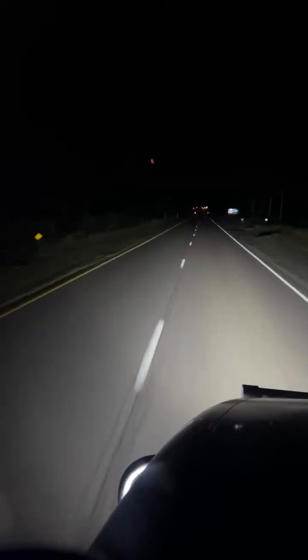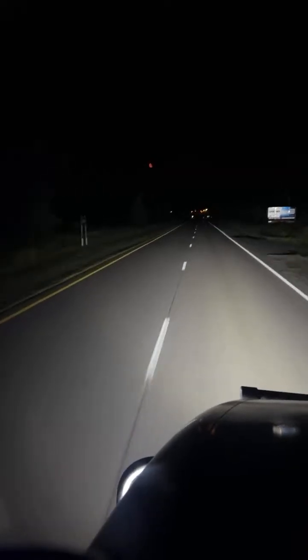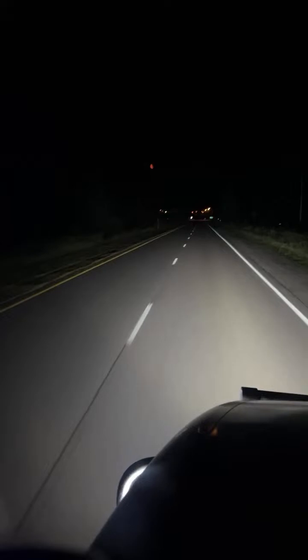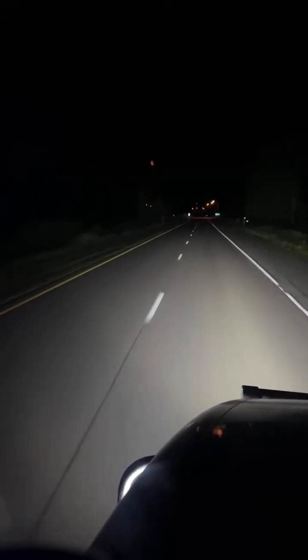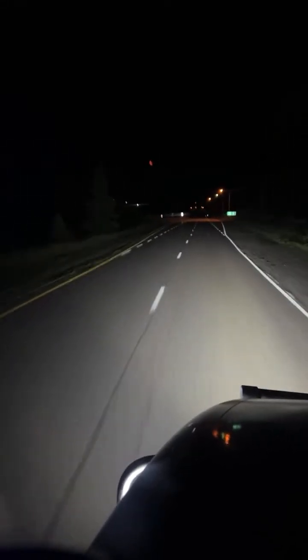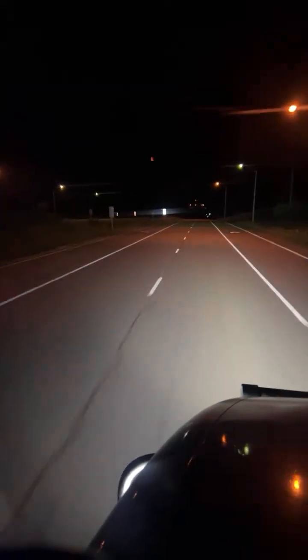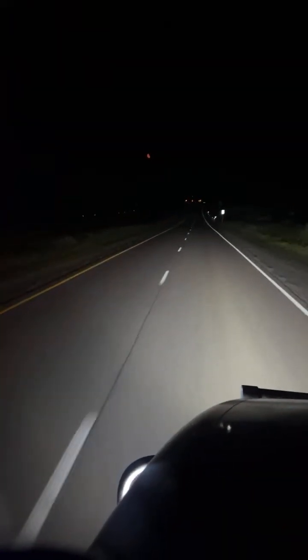Oh, look at that moon. It's red. That's from the fire, I'm assuming. I don't know, man. I don't usually see a red moon unless I see a red full moon, like a blood moon, but I don't know. It's half a moon and it's red. Look outside. Is your moon red, guys? Or orange?